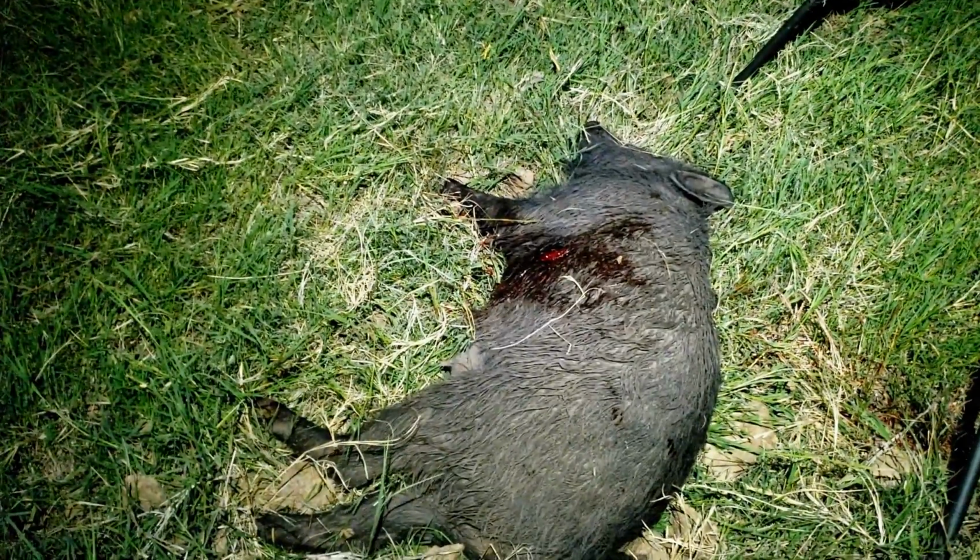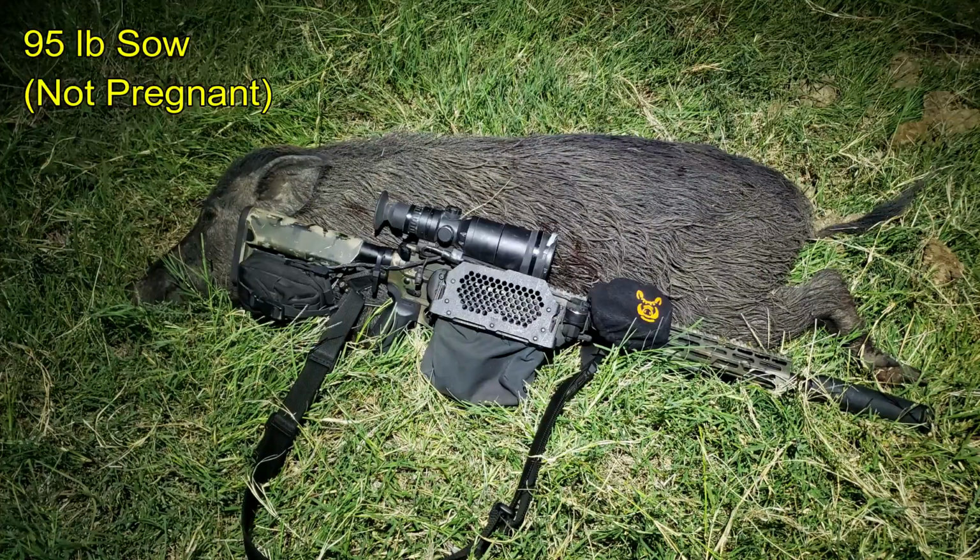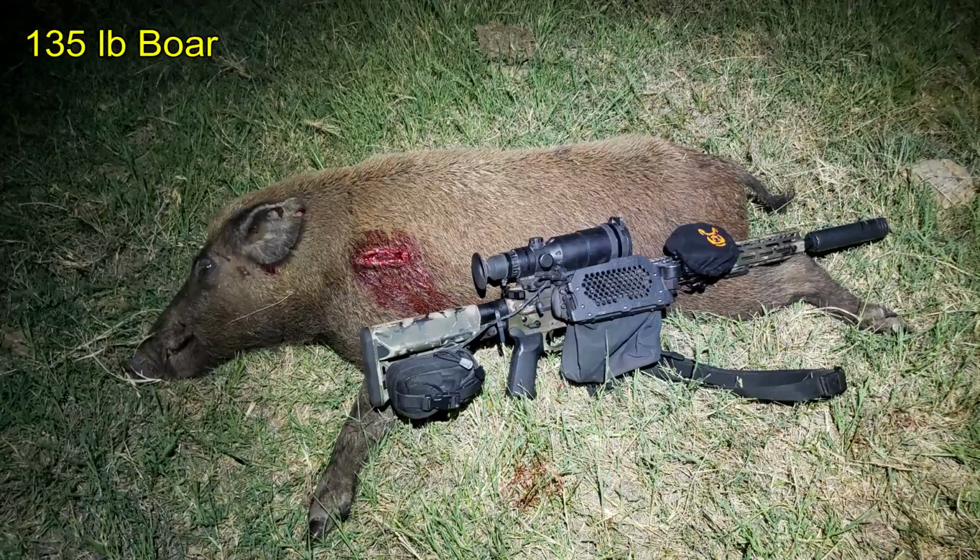The sow actually left me a very nice blood trail, a very solid blood trail. With a blood trail like that, you know they're not going to get very far. Blood petered out, and there's the sow. She'd only run about 15 yards. She came in at 95 pounds and was not pregnant. And the boar came in at 135 pounds.